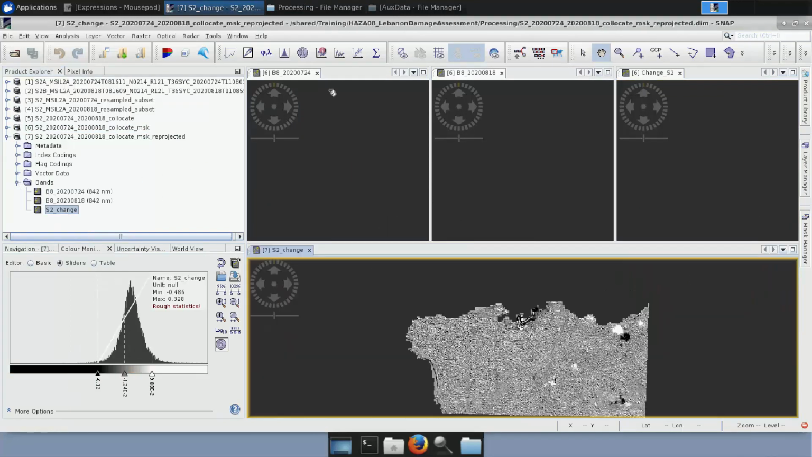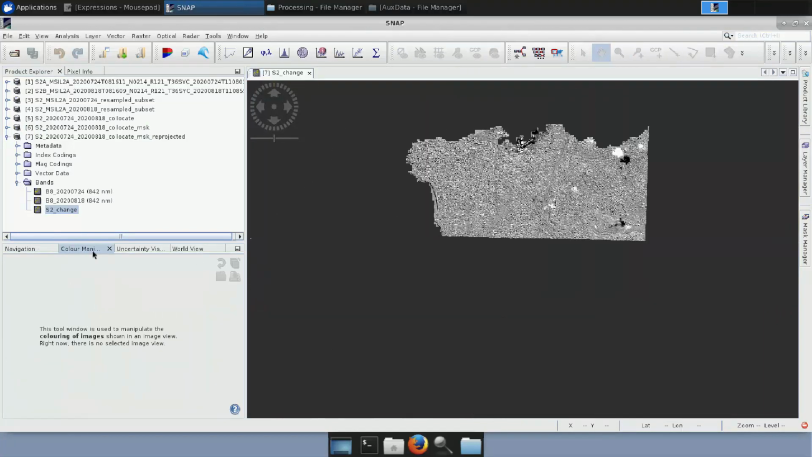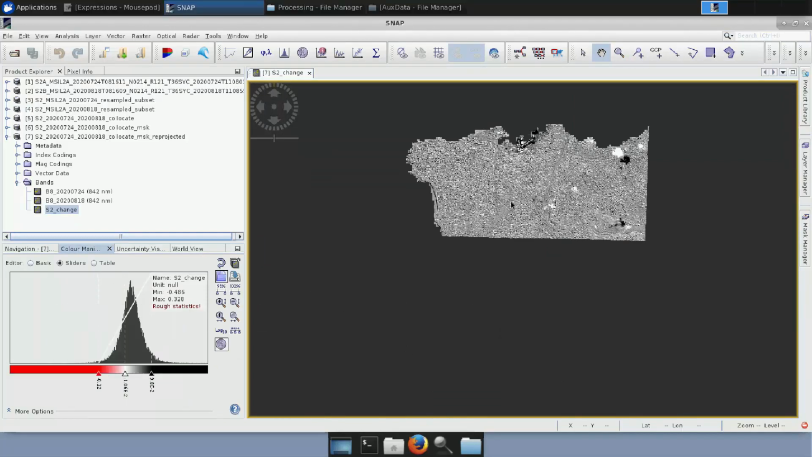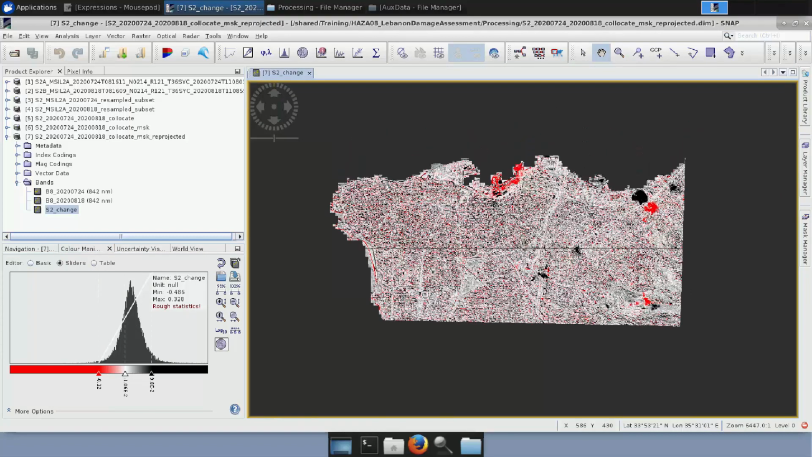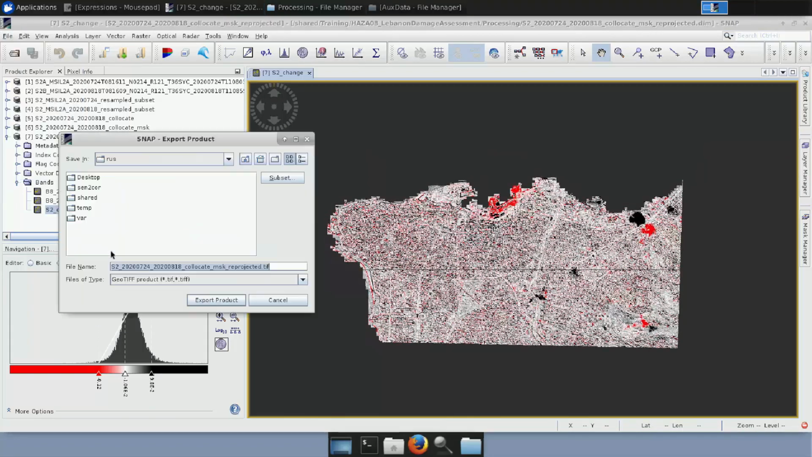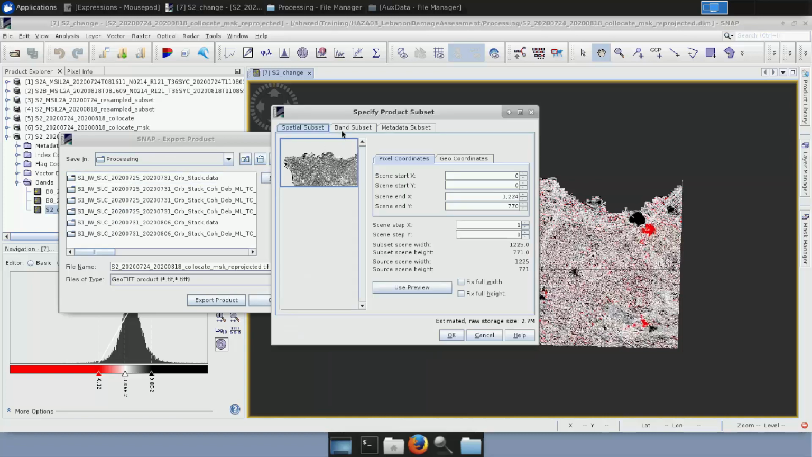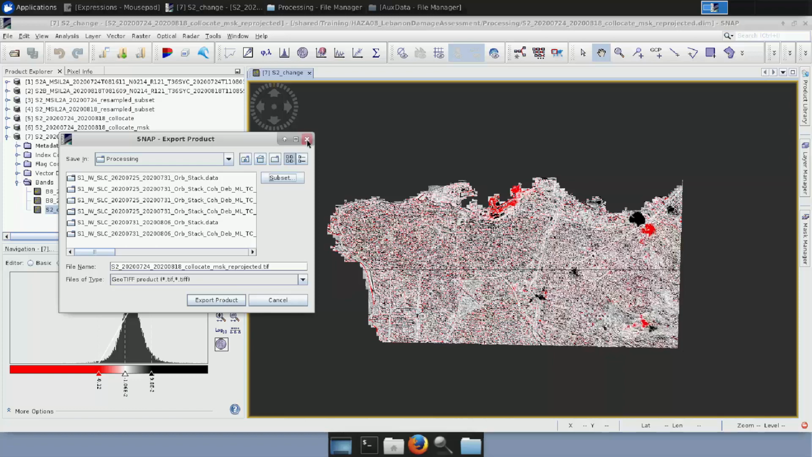And if I open it, let me close the previous ones. Again, I can insert the same color palette. I can see that it is reprojected. I go here to File, Export, GeoTIFF. I go to the folder where I want it to be stored, and then I go to Subset, Band Subset, and I select only the Sentinel-2 bands that I want to export. I click OK, export product, and this is it.